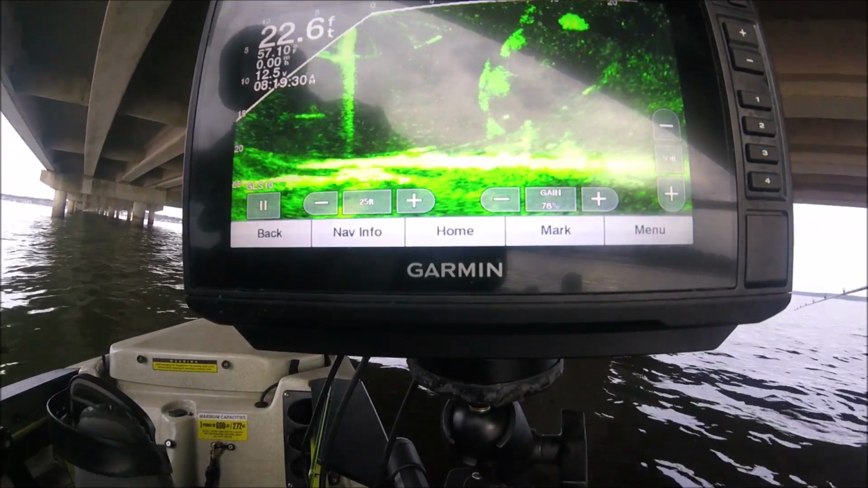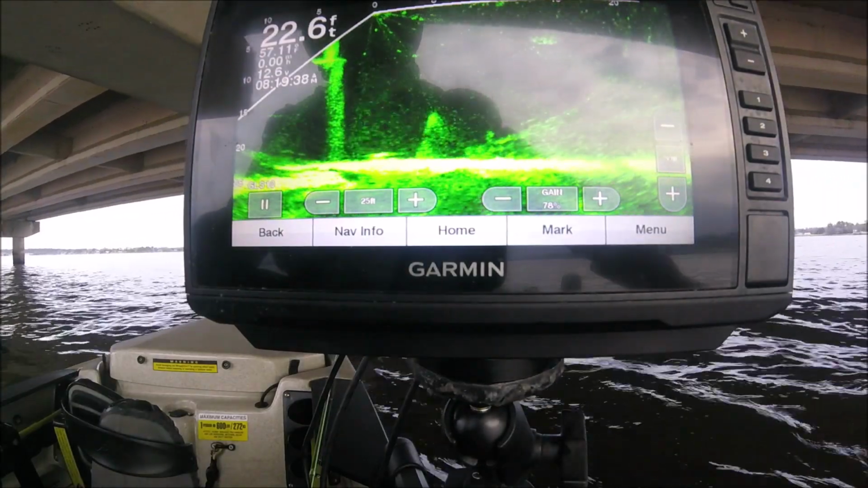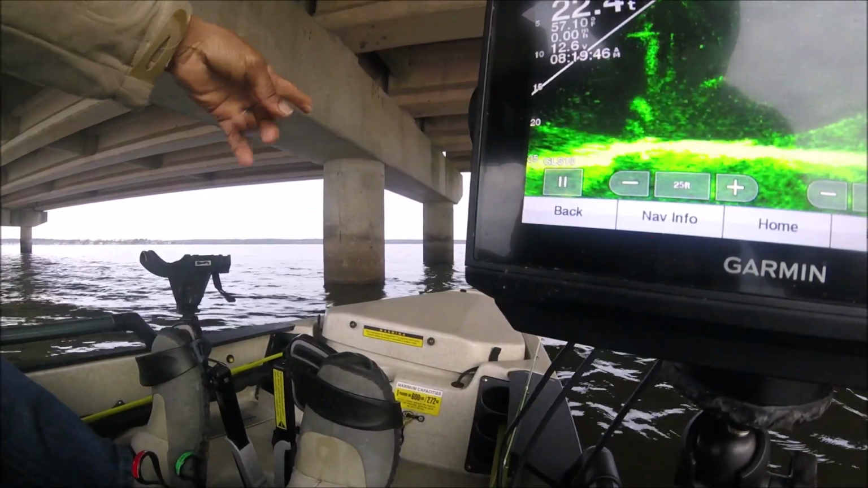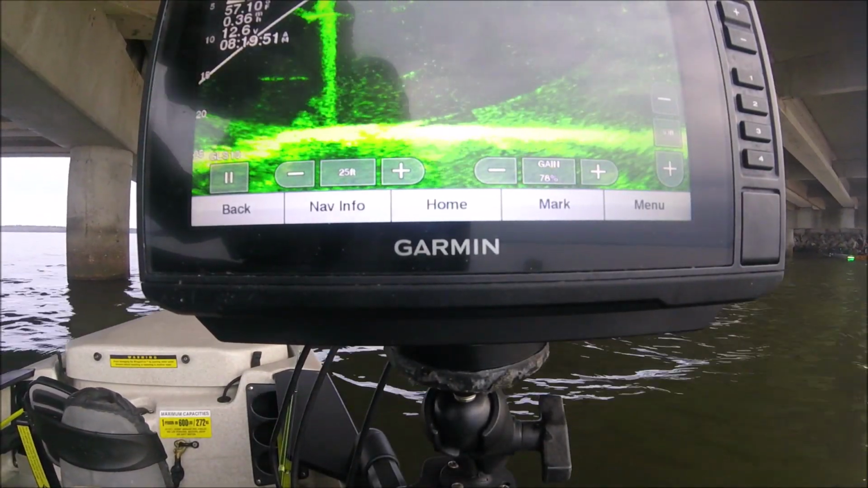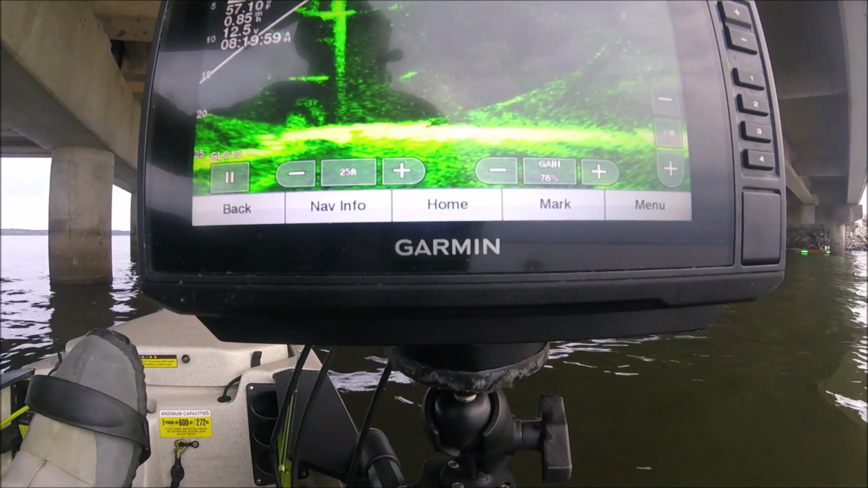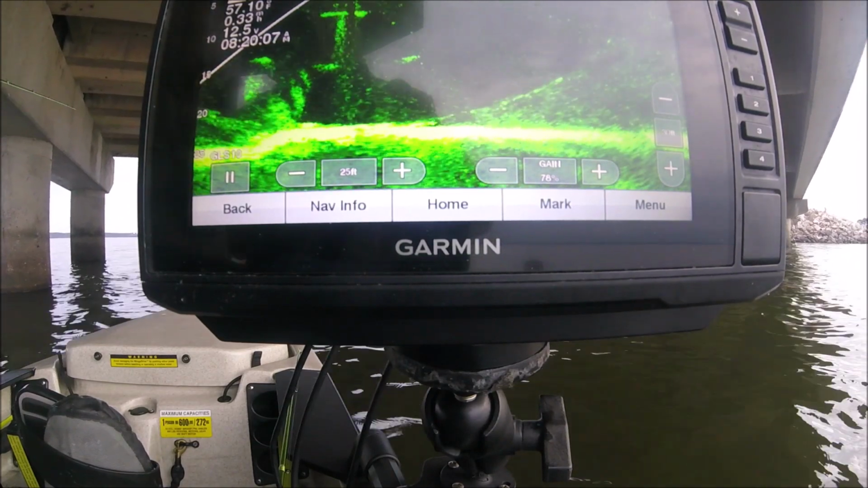They didn't hit that color, so what I'm gonna do, I'll get the kayak turned around, because they're actually right off away from that piling. They're right out here, and I'm gonna drop down another color and see if that works. They didn't really want that burnt orange, so let's see.